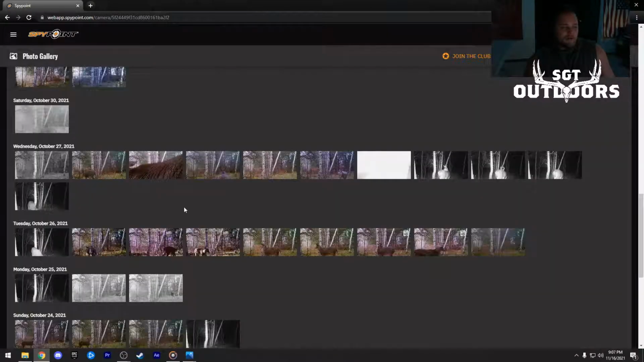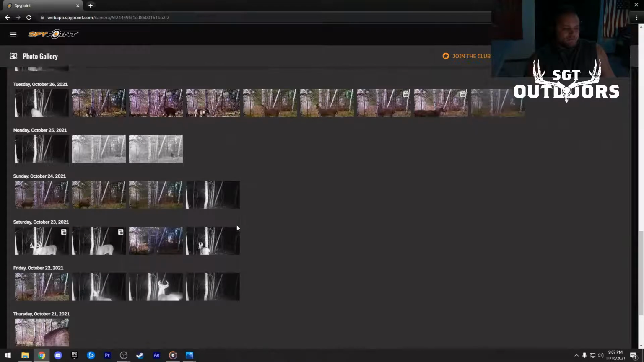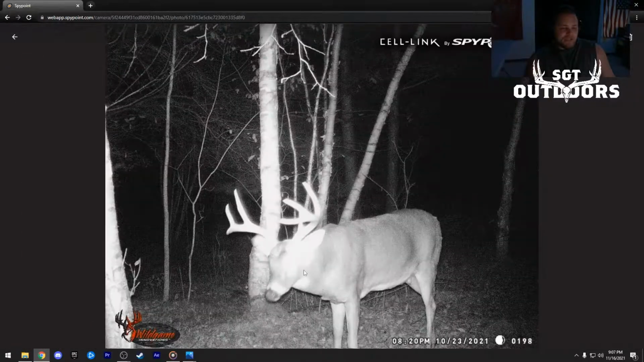Your best bet is going into stores because most of the time they have $10 to $20 off of the price tag. But that said, here's the buck I thought I killed. We haven't seen him again in a long time. It's been a while. This is 10/23. I think this might be the last photo we have of this buck.